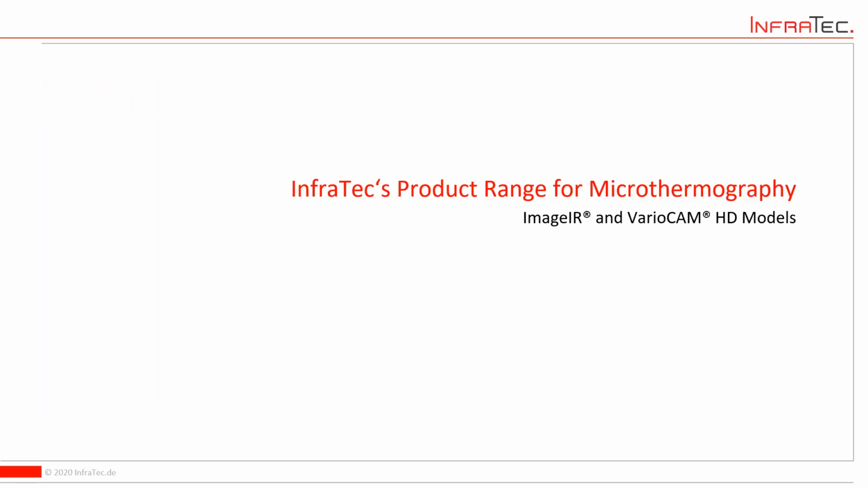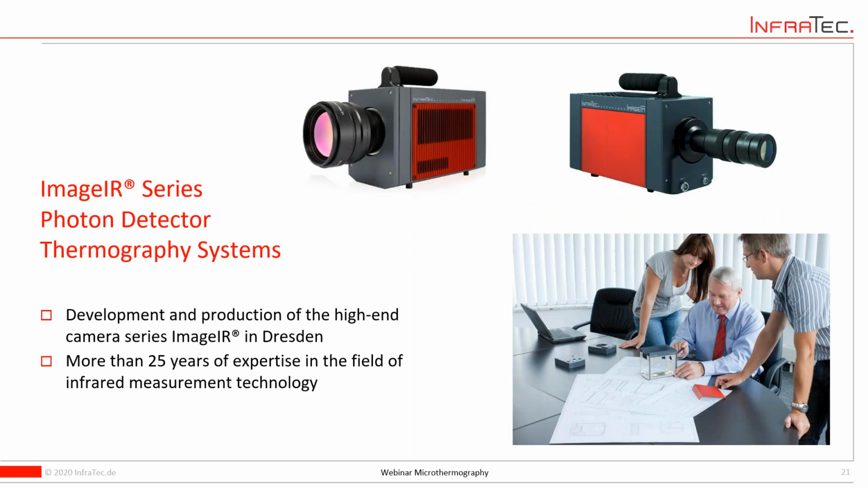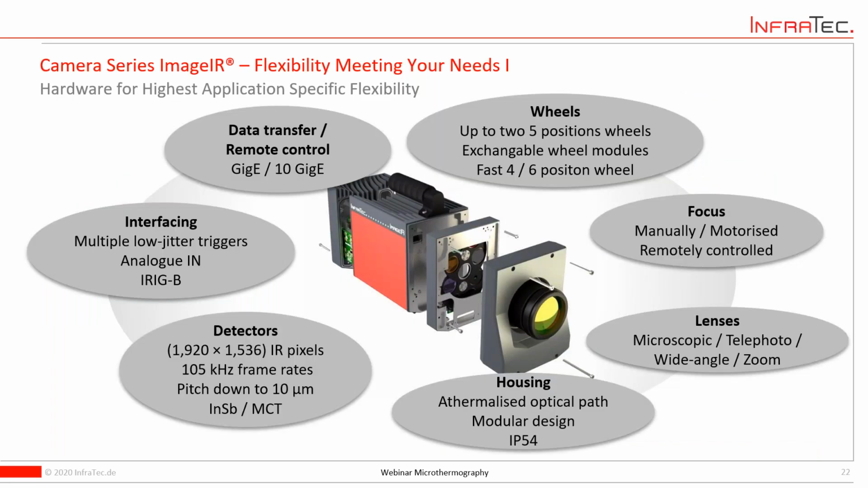So to give you a little bit of an idea of product, let's start with the ImageIR series. As I told you, these are so-called cooled photon detectors, providing the top end of the market. We develop these products here in Germany, in Dresden, in our headquarters, from scratch. So everything is in our experience, and we are doing this for almost 25 years now. And that's why you will find some interesting features here.